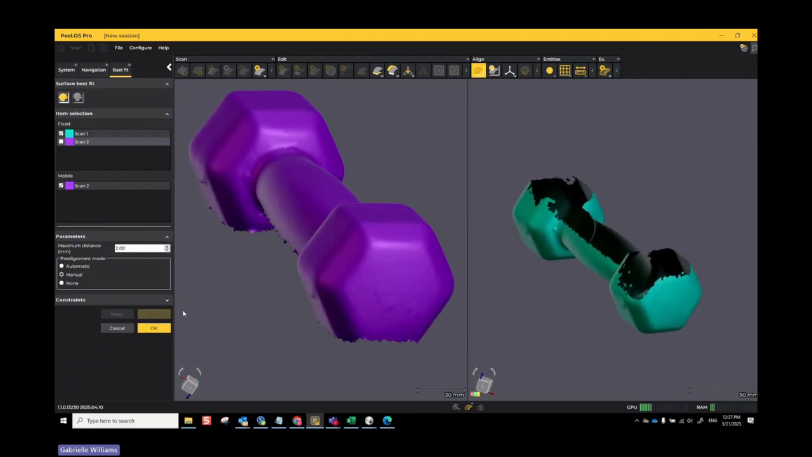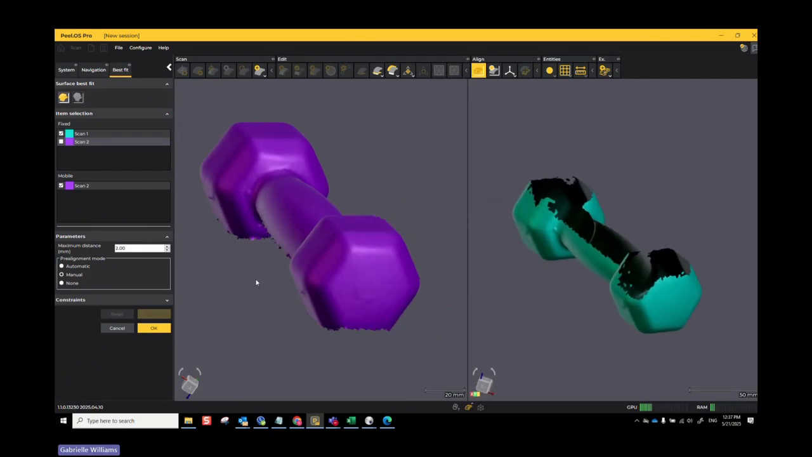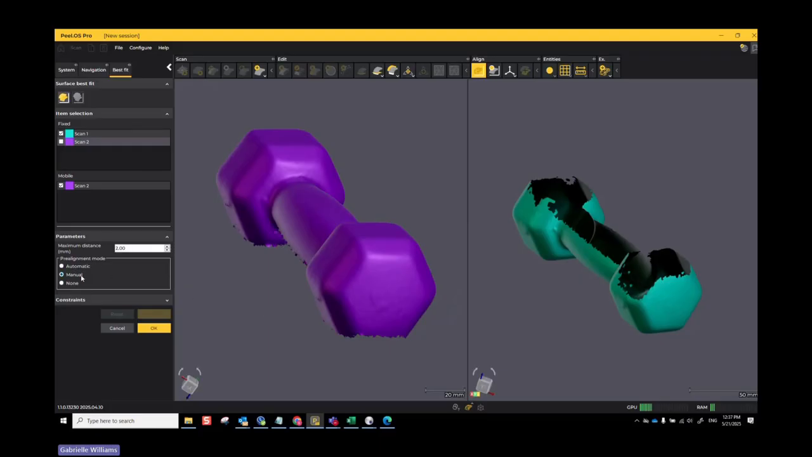And now I just need to click on a minimum of 3 points to give it a pre-alignment, a manual pre-alignment. So I'll click on maybe here, 1.